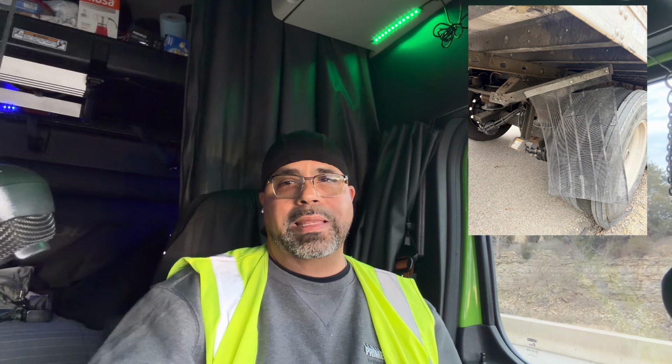So as you can see in the picture, I ran over like a bolt or a screw or whatever, and it just blew the cap off the tire. So the tire's still on the rim. It's just shredded, and you see the damage that I posted up here on the picture of the mud flap.